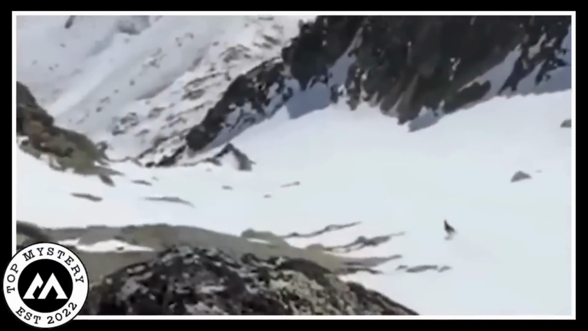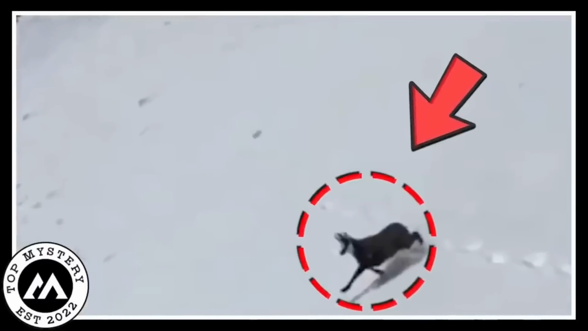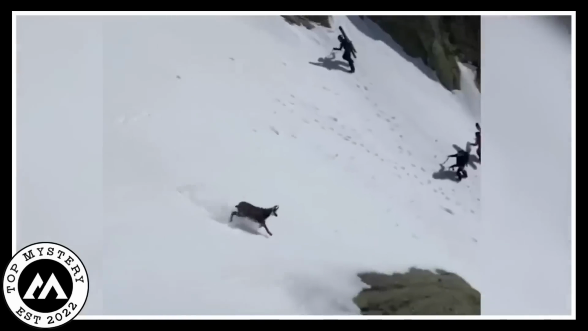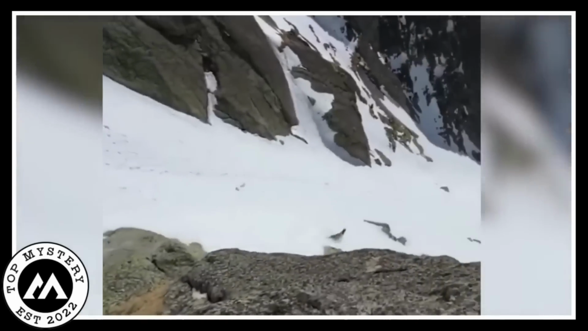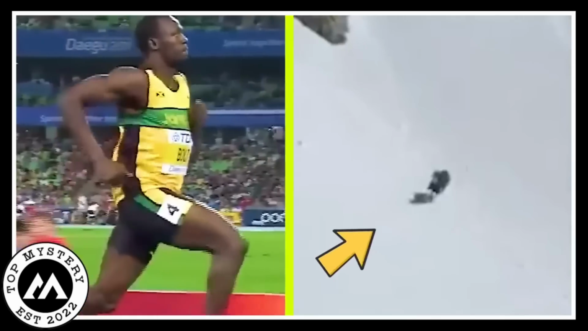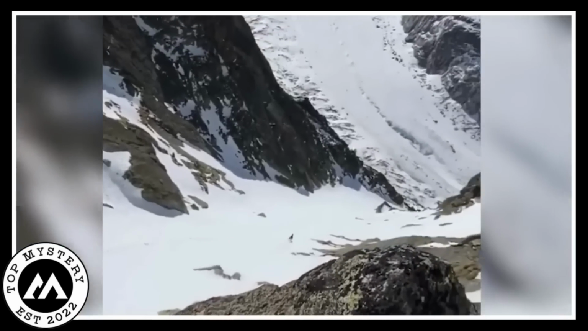It's like watching a four-legged rocket, and you can't help but think, wait, is this animal even real? Now, here's the catch. The speed is wild, and you start worrying. What if this chamois has a tumble? I mean, that's one steep mountain. But guess what? These goats are the Usain Bolts of the animal kingdom. They're legit experts at this downhill sprint.